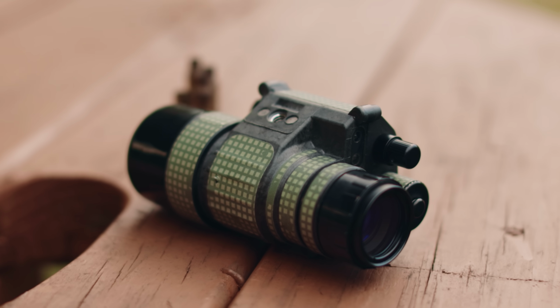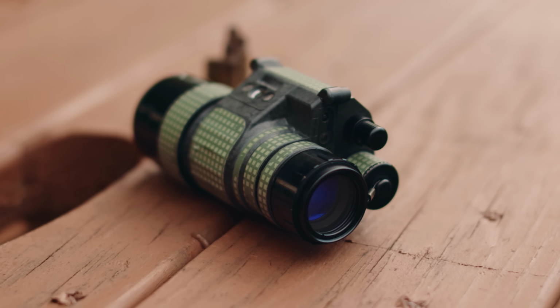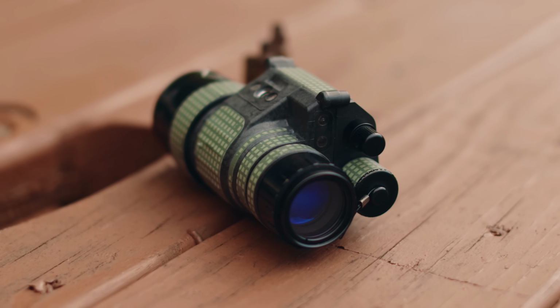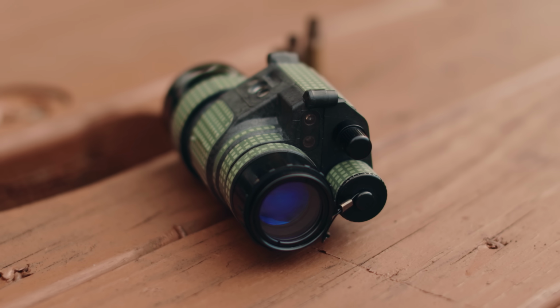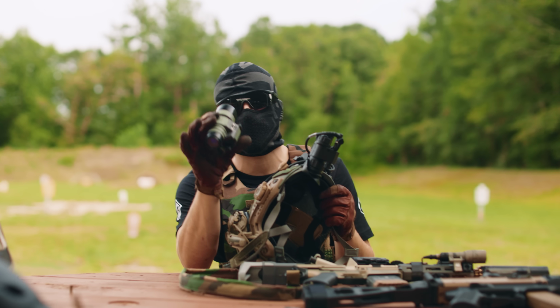This is kind of like middle of the range spec. It is a Dark Industries unit that I got a while back. This thing is a great night vision device. The PVS14 is kind of the gold standard. If you're looking to get into night vision from $2,500 to $3,000, the PVS14 is a tried and true performer.